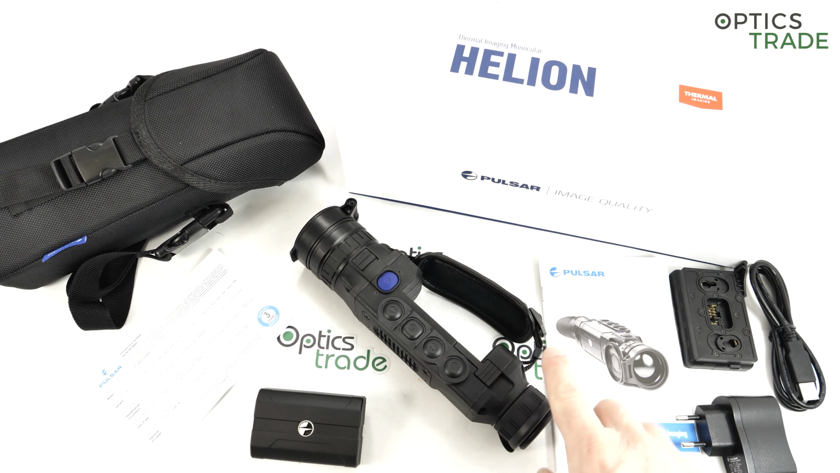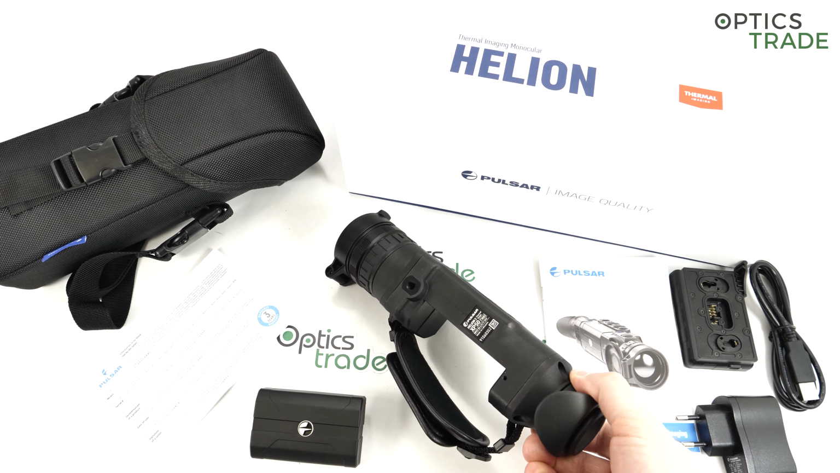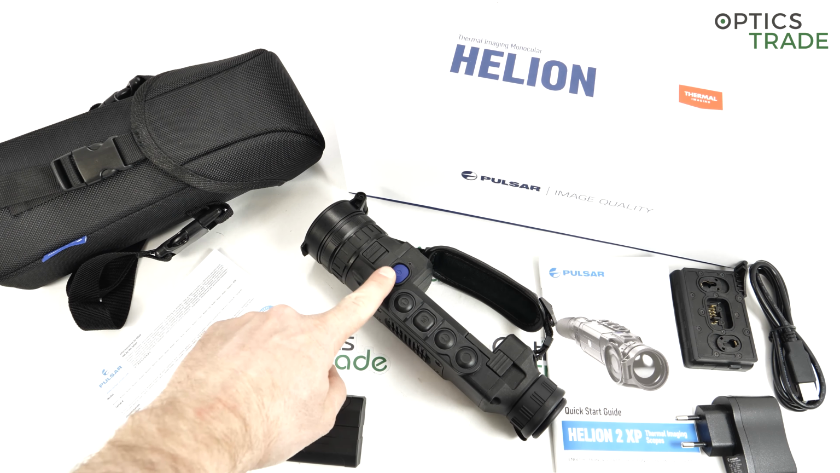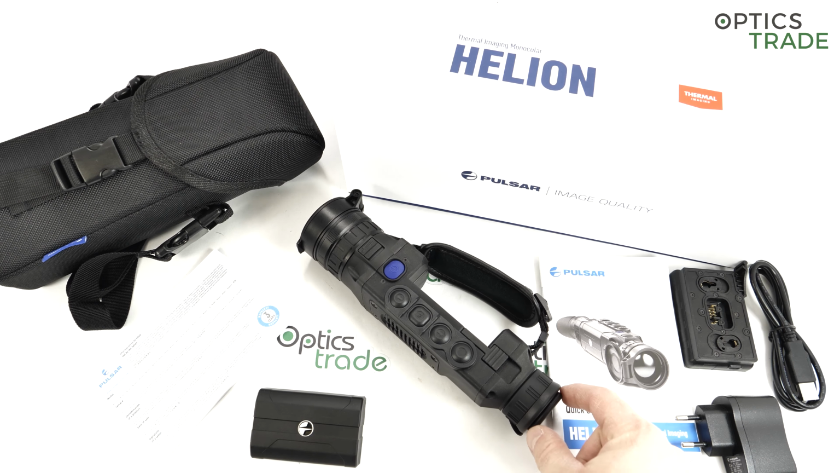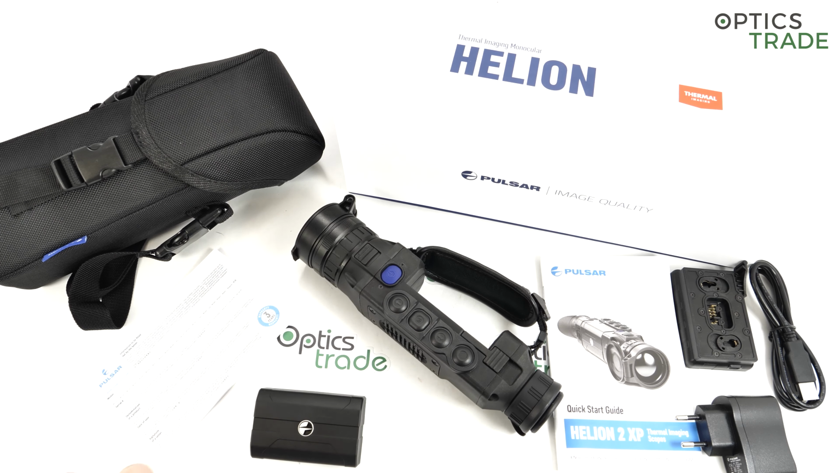What is missing on the outside? There is no turn on indicator, no small LED diode that would show you that the device is turned on. So most of the people, when they push the button to turn it on, they wait for the sound of the first calibration, and then they know that it's turned on, or they look inside of the device until the display is powered on.